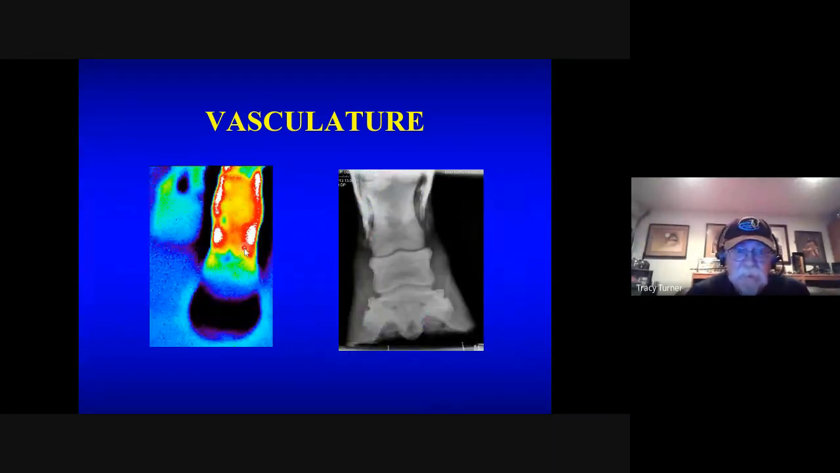Here's another one. This is a horse that had a laceration, and it came in. A colleague pulled out the thermographic camera, and you can see there's a clear demarcation. This particular client still wasn't convinced, so we did an arteriogram, and what you can see is that the vasculature clearly disrupts at the same place that you can see thermographically, and on the arteriogram, it's a complete disruption to the vasculature supply.